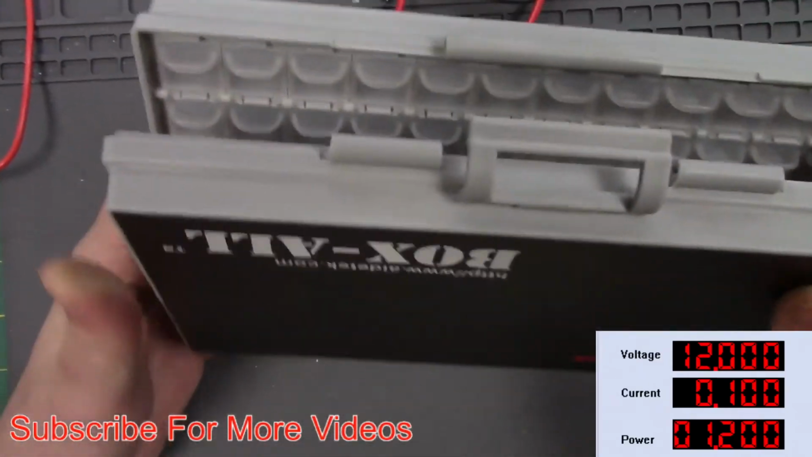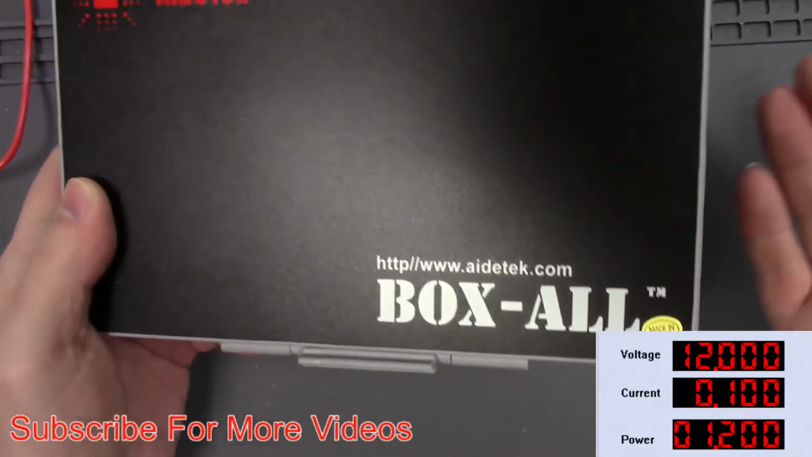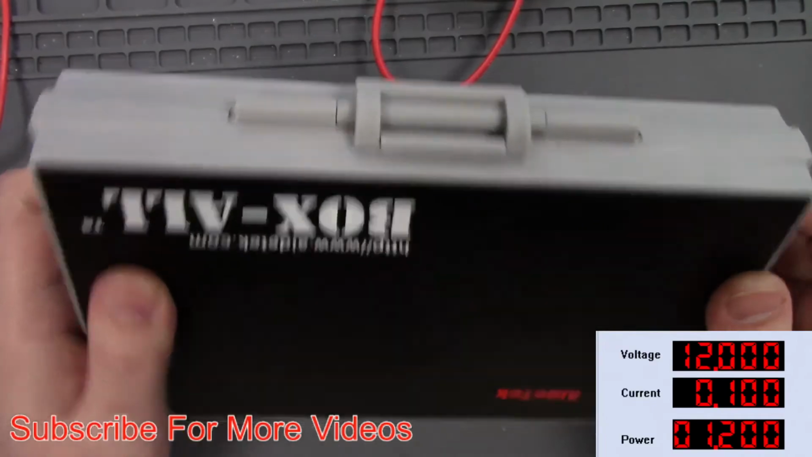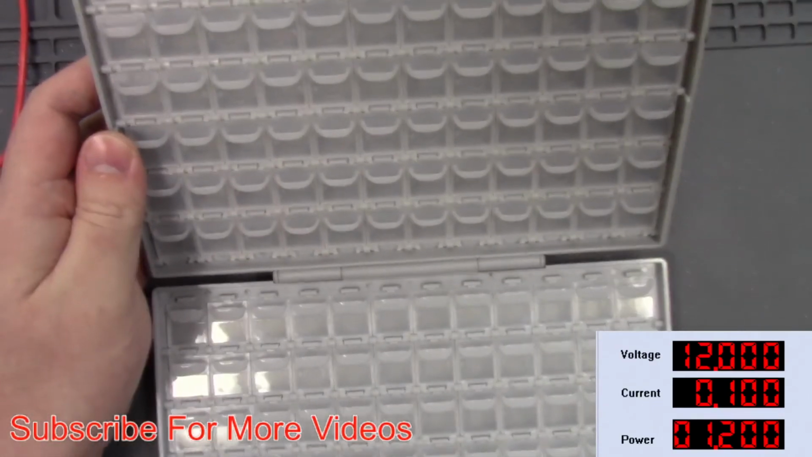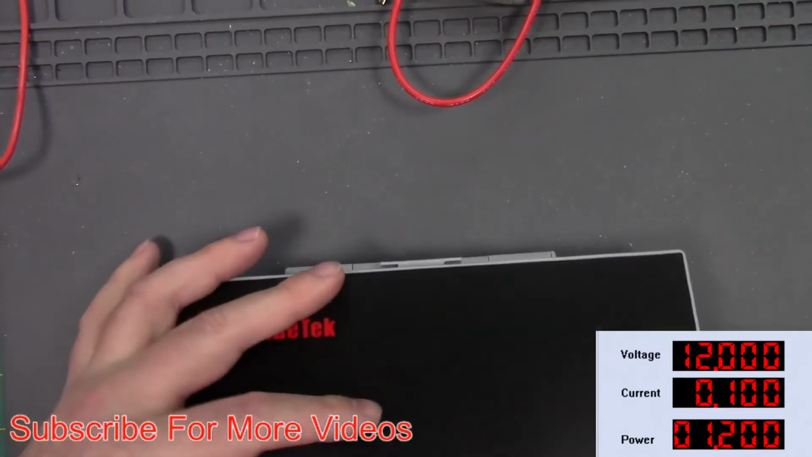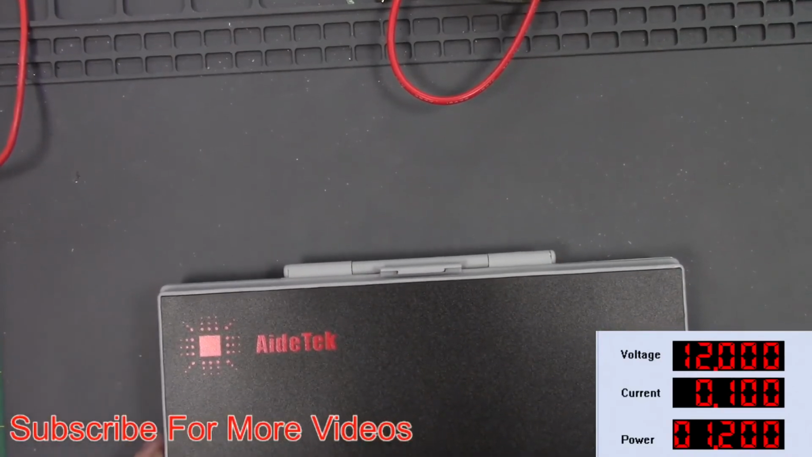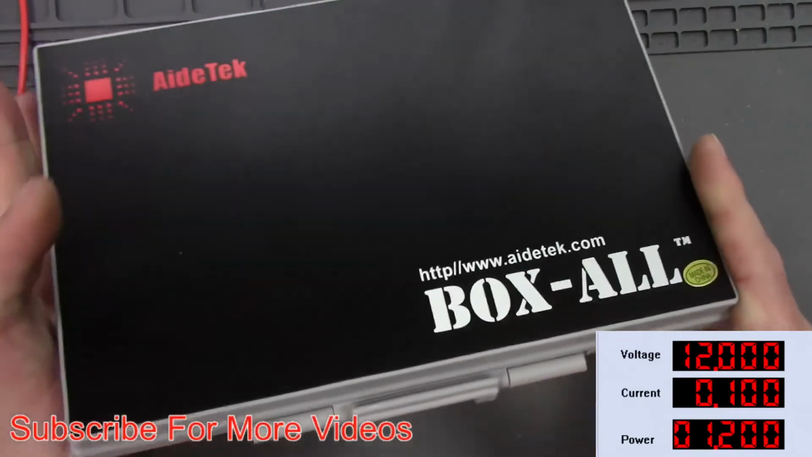They gave me 2 of these with the component books, but it's in a book, so I'm not sure how that's going to work out. But I do have some other surface mount components I'm going to put in here and label them up and all that good stuff. So that's what I have on this iteration of the stuff I'm getting to get set up.